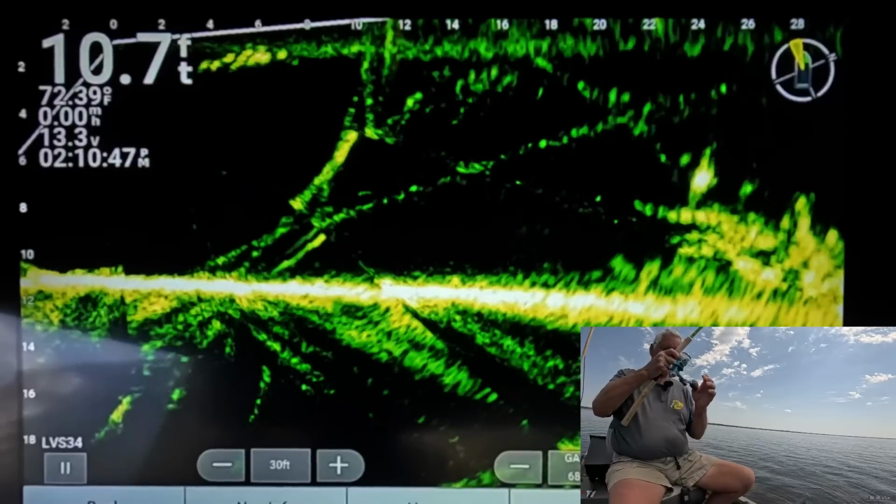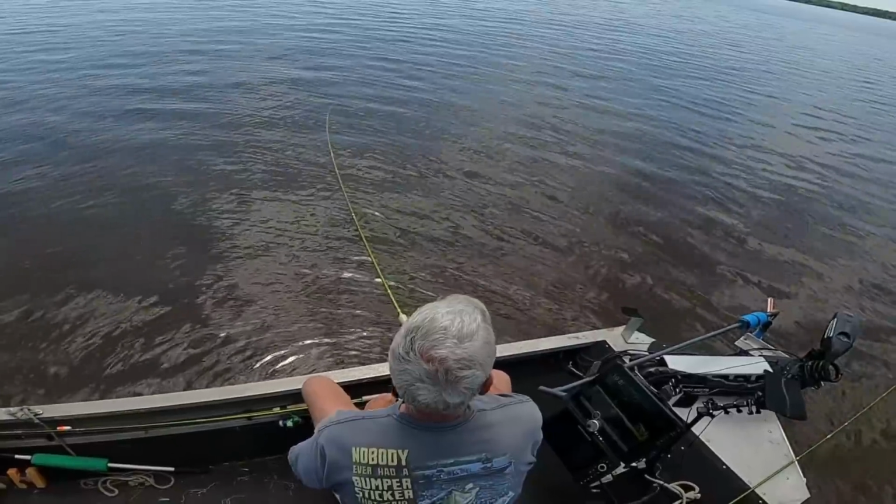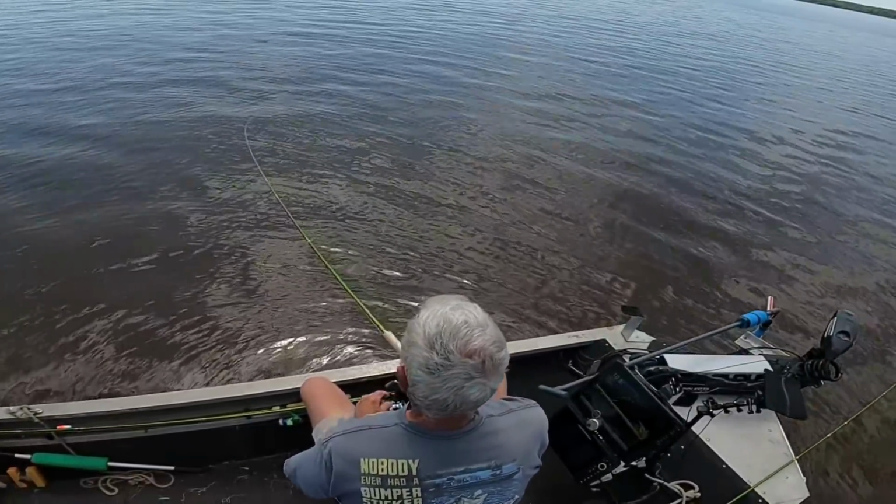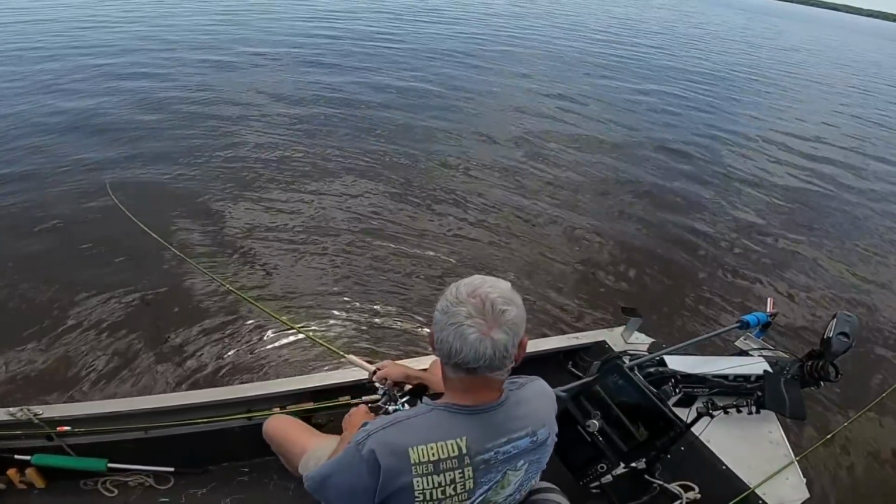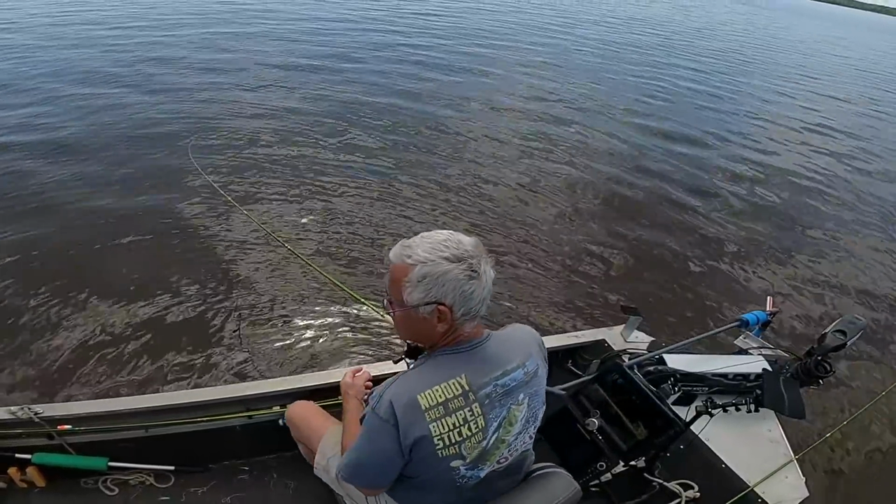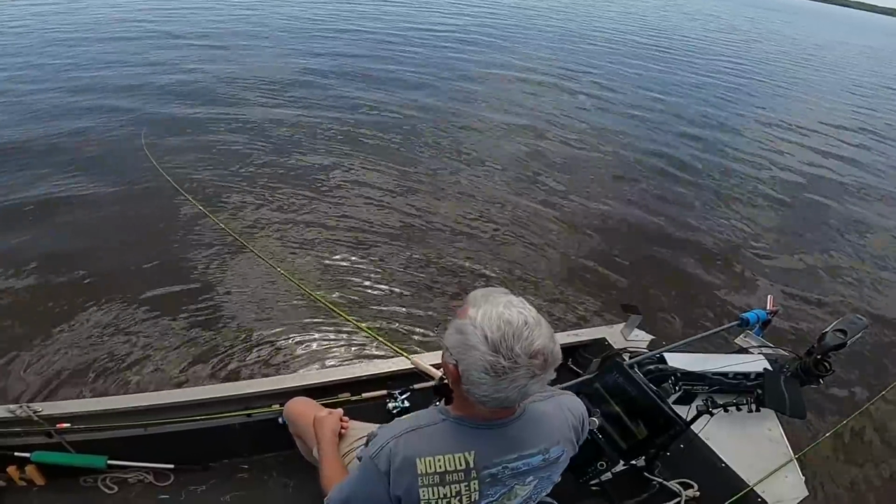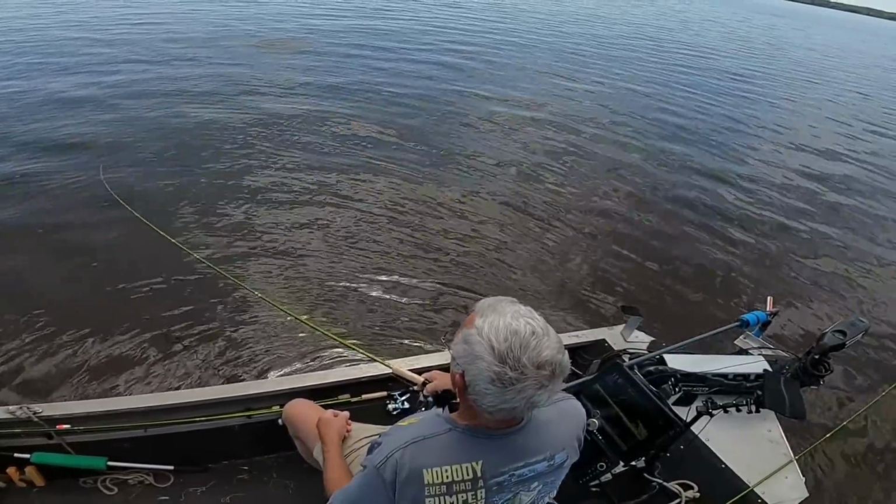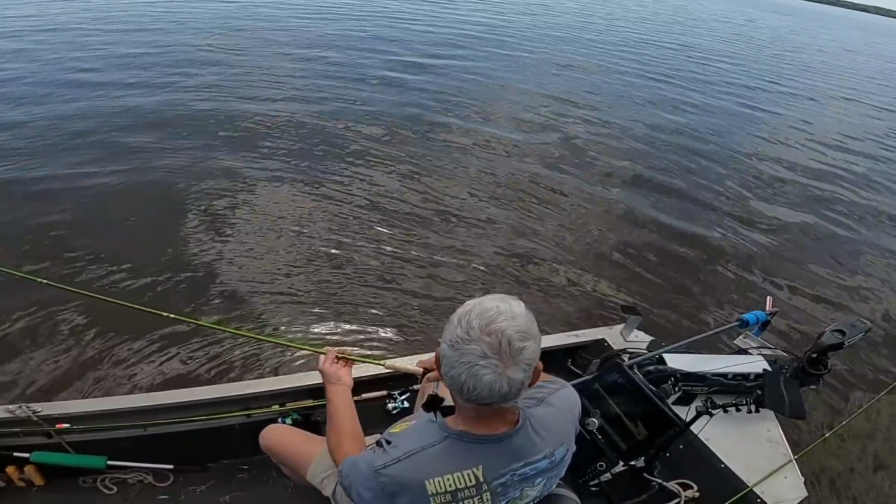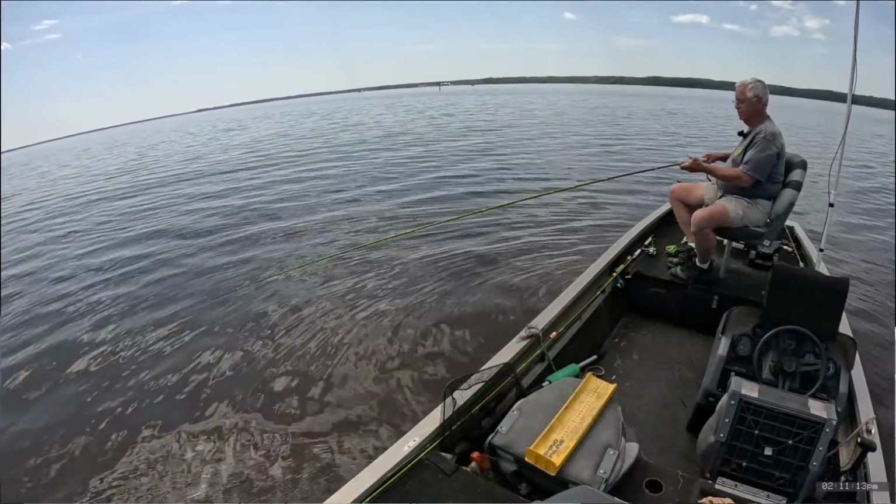There he is, get him. Well, that's a good one there too, but good Lord, look at that thing go. Man, these things are fighting like crazy. I don't know if I could handle one on that little 7-foot rod or not. Tear my rod up. Boy, these things are pulling. Got line stretched way out. See that fish way out yonder? Man, these things run like a tuna fish.